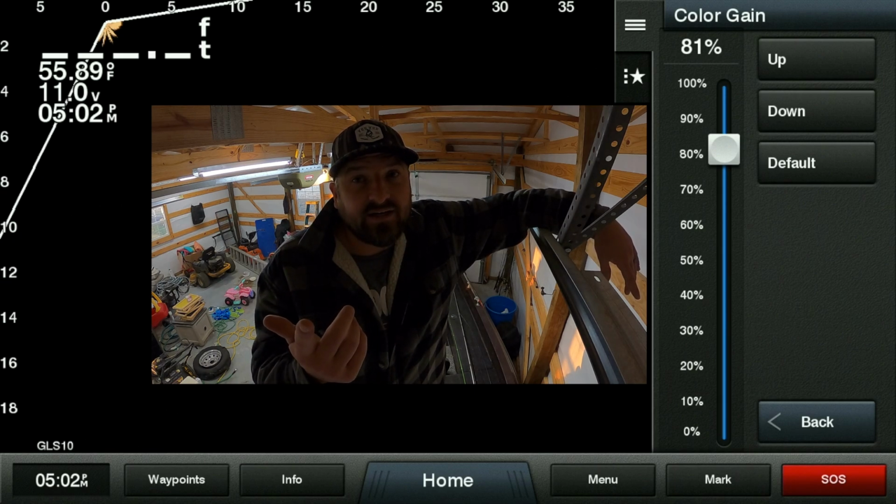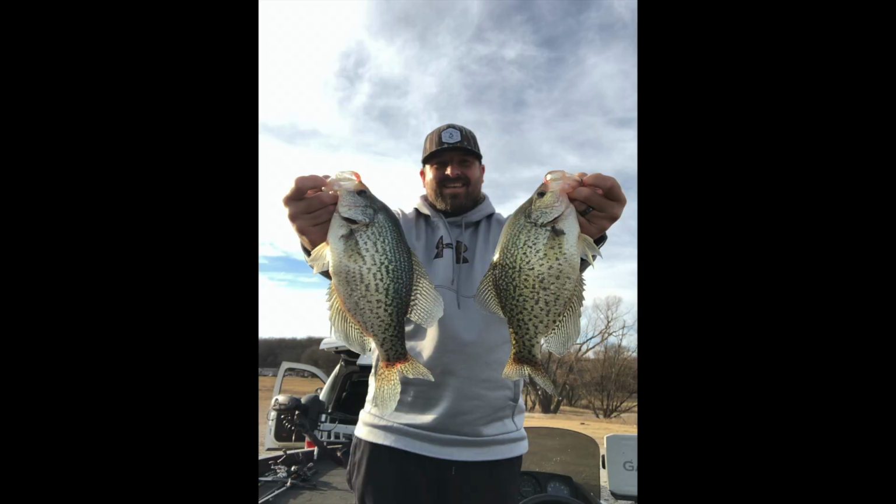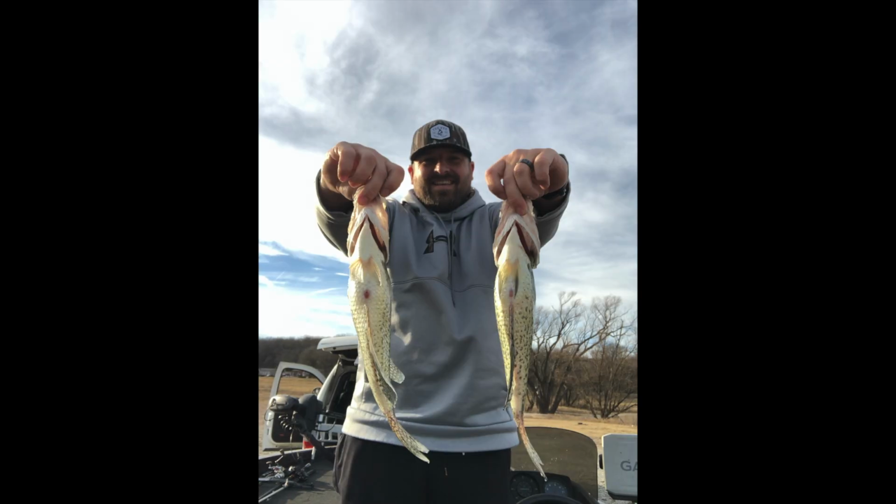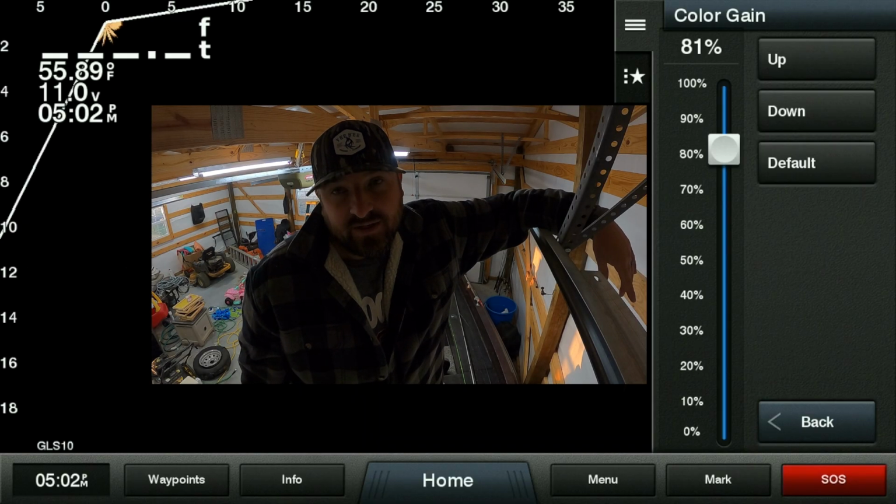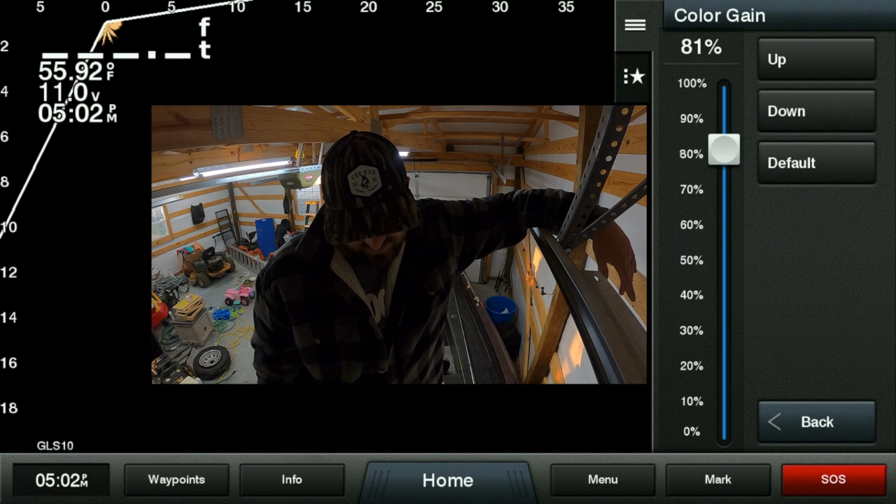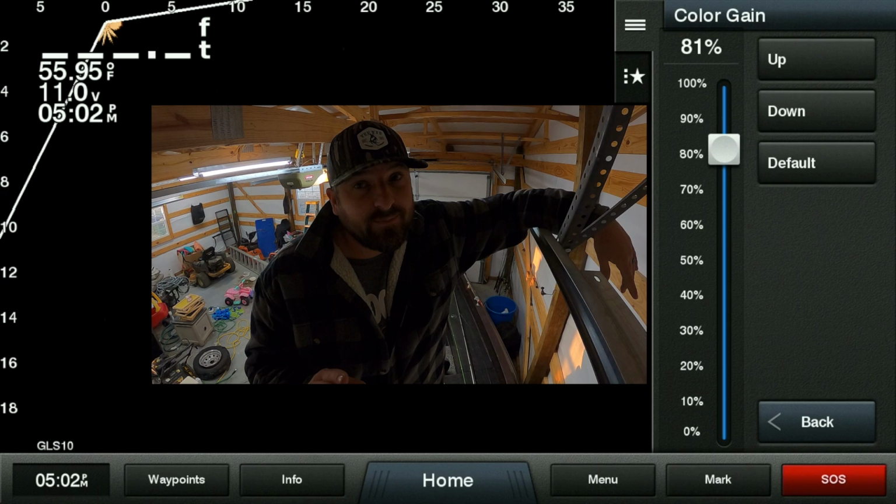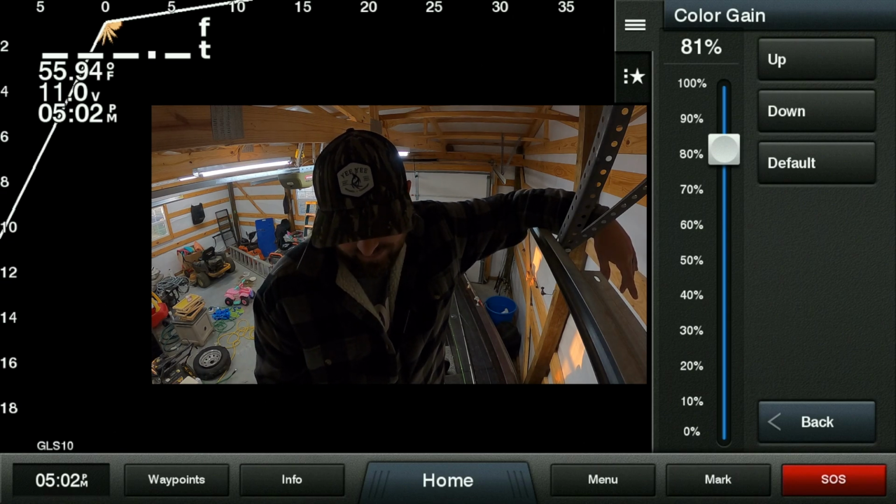I'll show you a picture right here. 2 that I caught the other day. One was 1.98 and the other one was 1.83. So those were pretty good fish, which you can go out and catch stuff like that with this unit, because those were roaming. So that's one of the really nice things about Livescope. You can catch the roaming fish. I don't keep all my fish. I only keep fish when I want to eat them. So anyways, color gain, back to color gain.